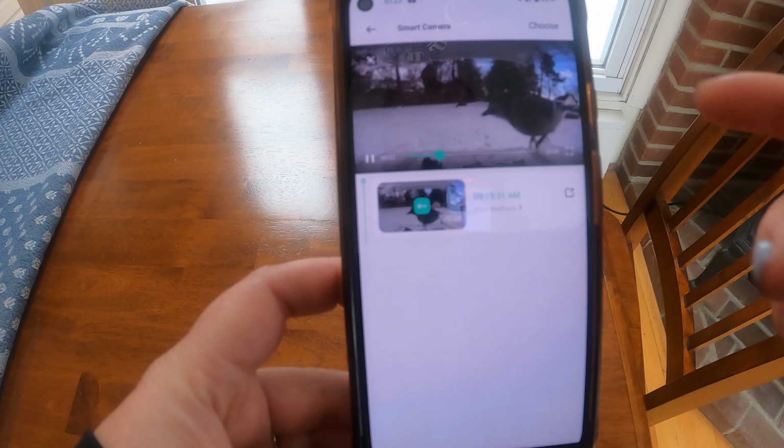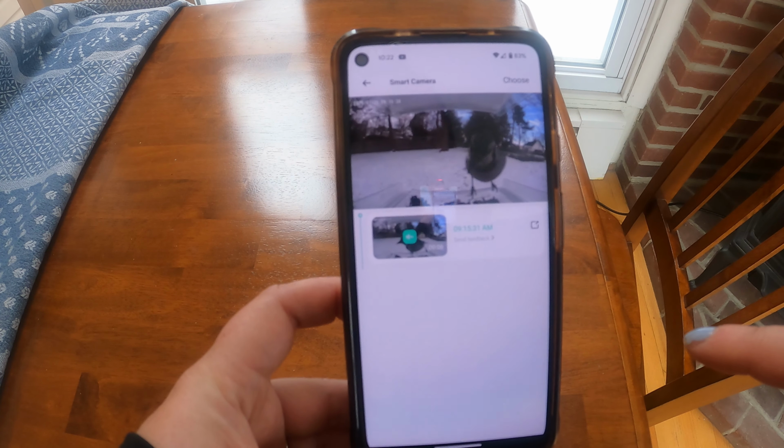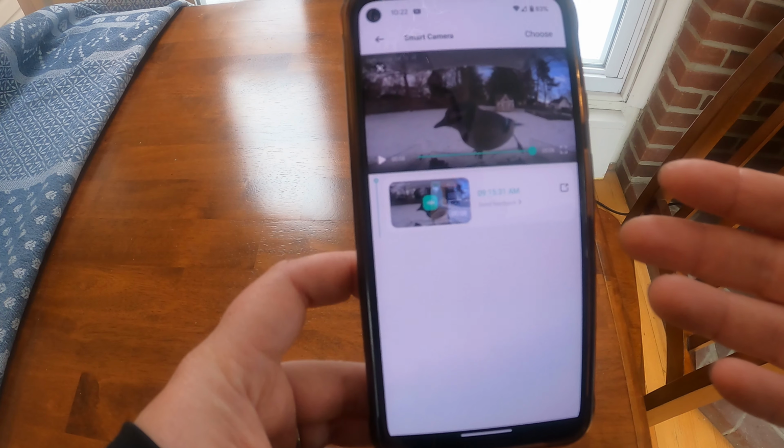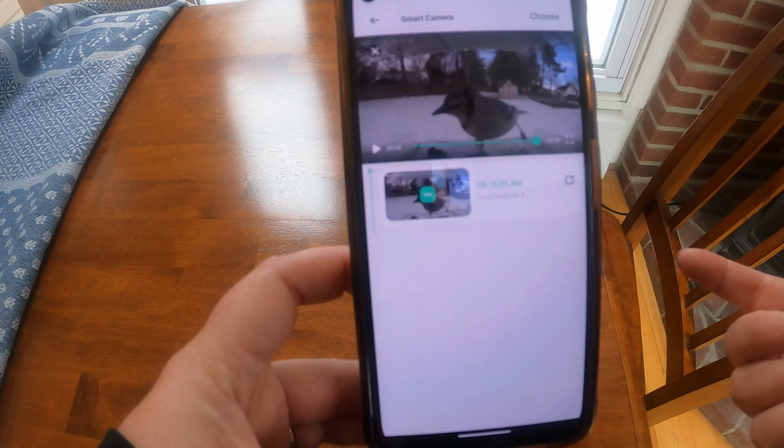And then when you go into the library, you can see all your different clips here that you've recorded. And like I said, for free, the cloud storage is 3 days. And then of course, I also have an SD card in here. So even when things disappear from the cloud, I will have them saved.